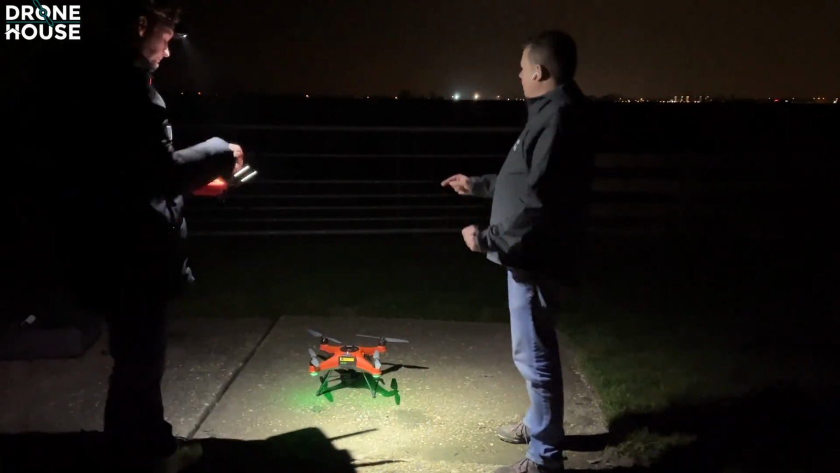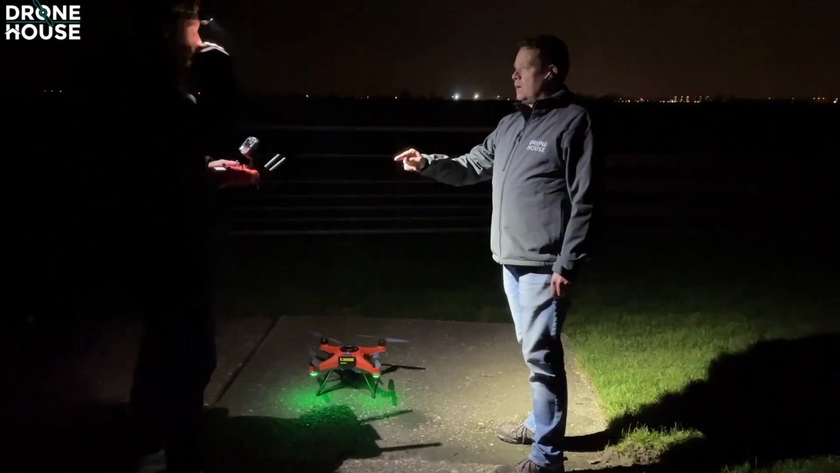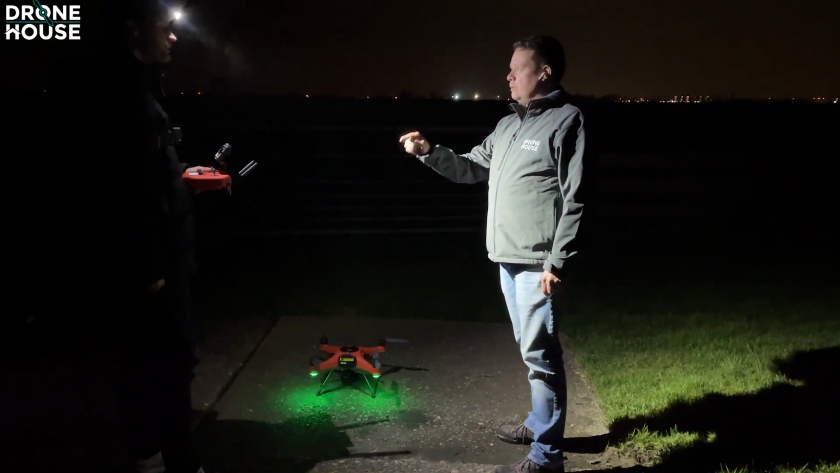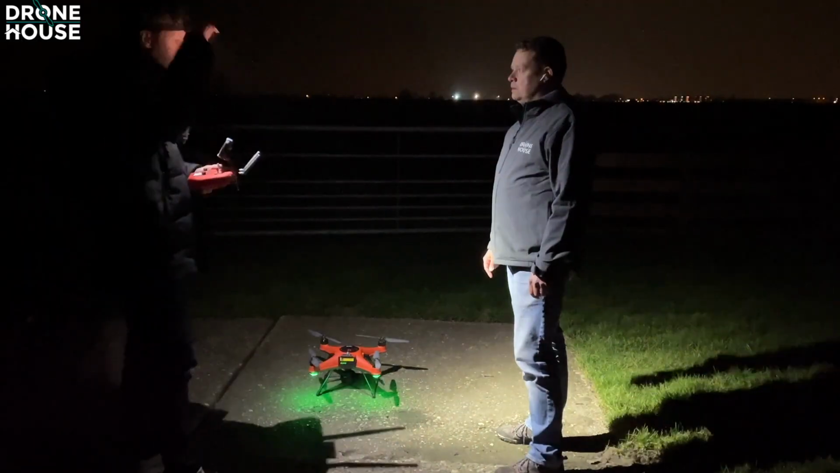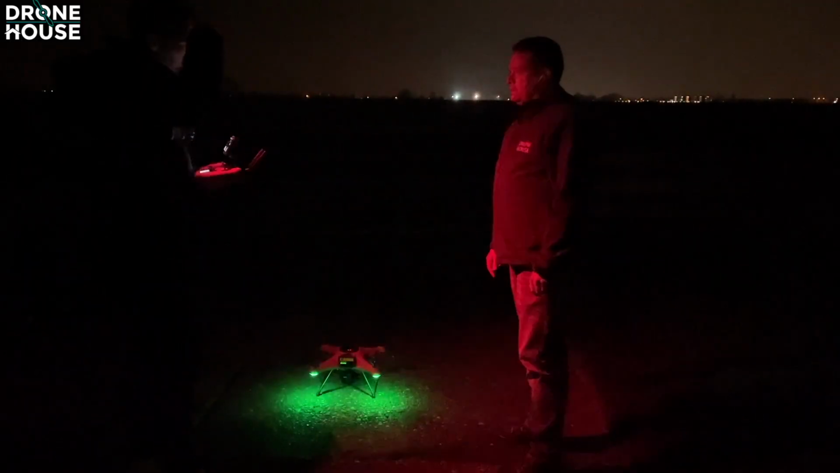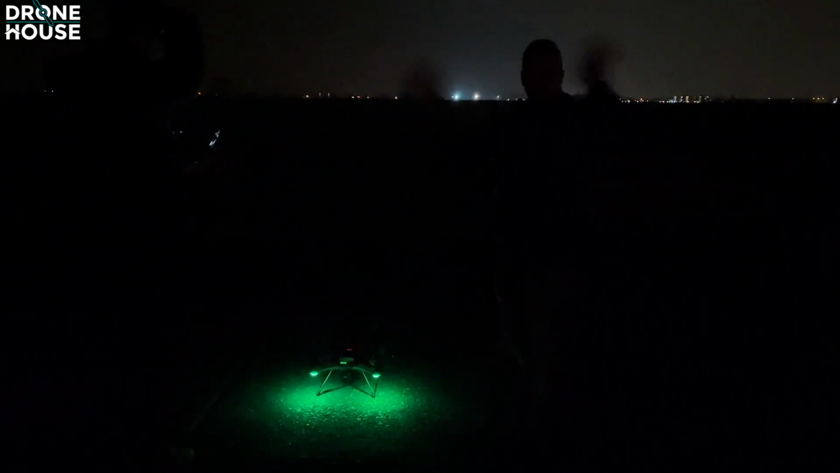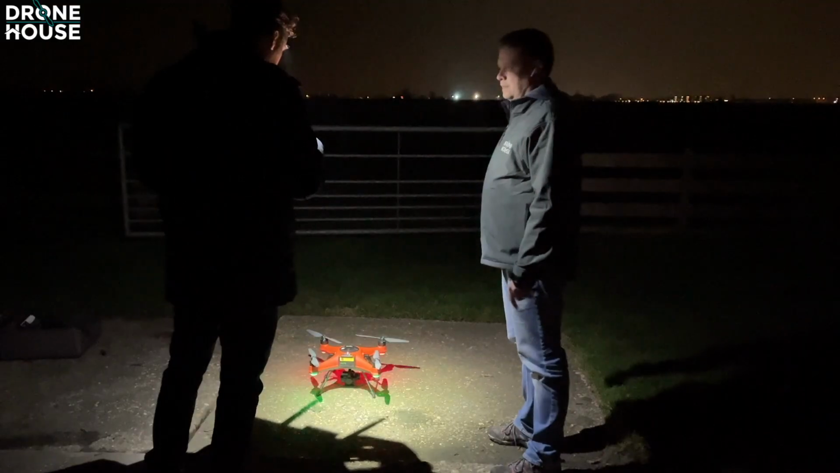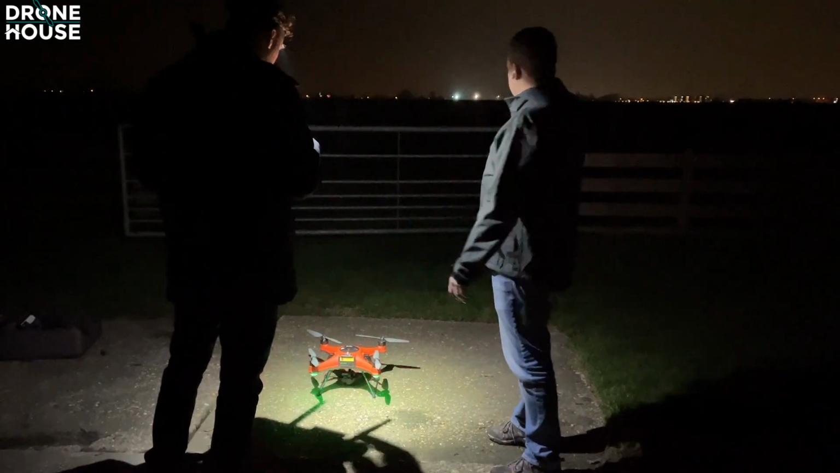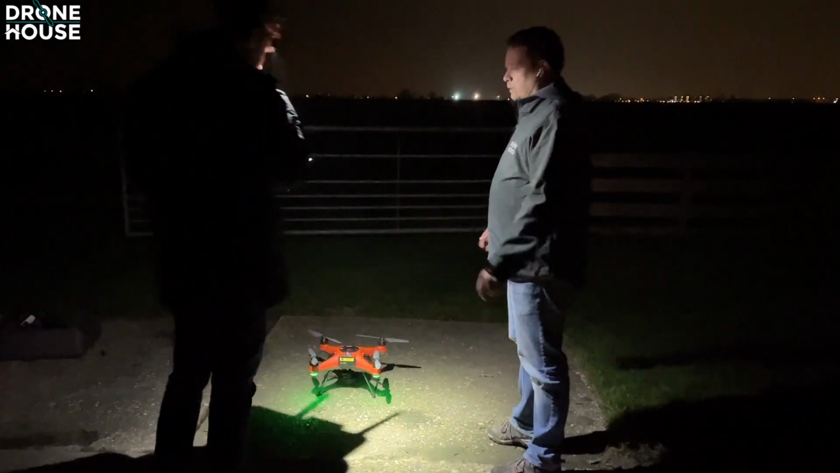Okay, and you know what's great with this? This way we can prove that in the dark you can find a missing dog or missing children, because you can see in the middle of the night with this drone. Okay, let me see how dark it is. When I turn off my camera, it is totally black. Do you absolutely see us? So I'll go out in the field, and you can hide yourself. It's almost black outside. Quite black, so you won't find me.